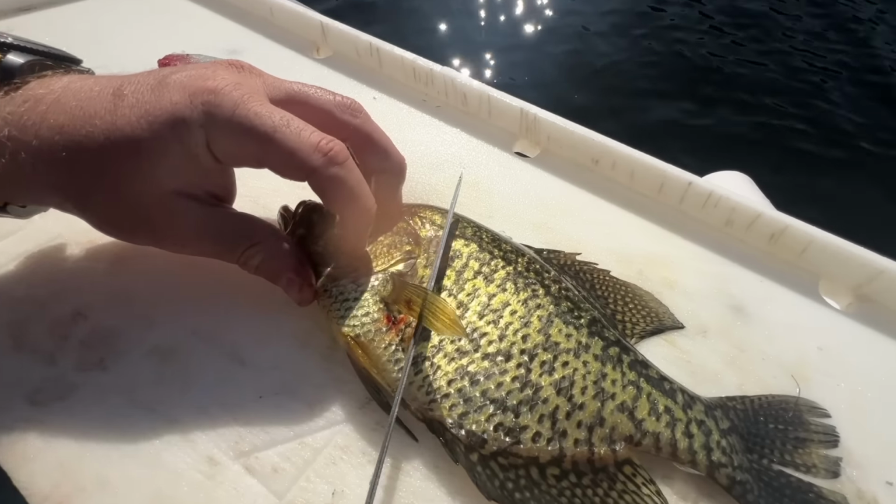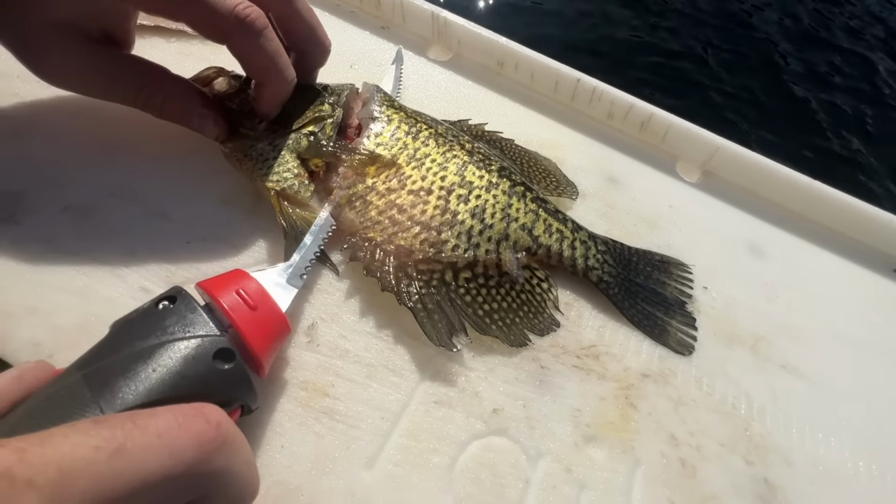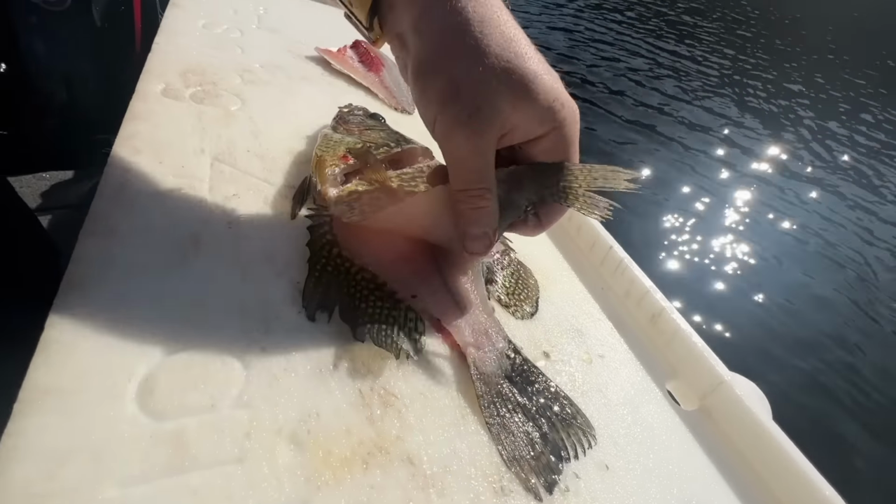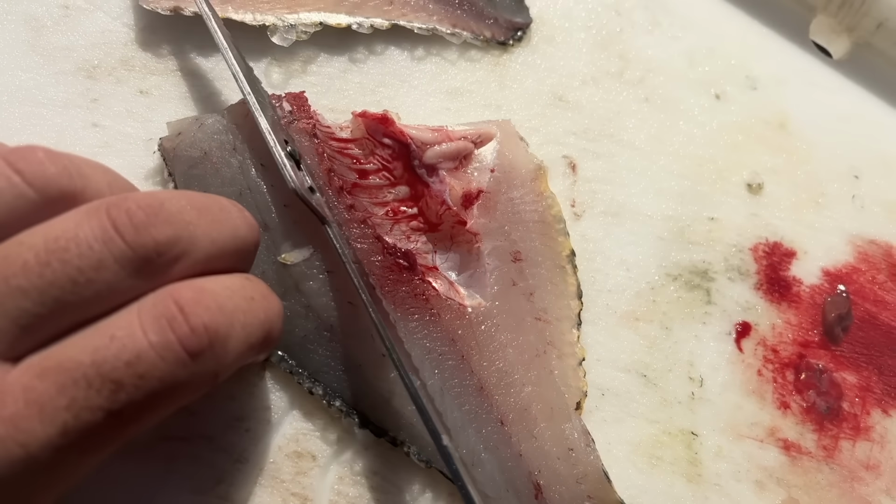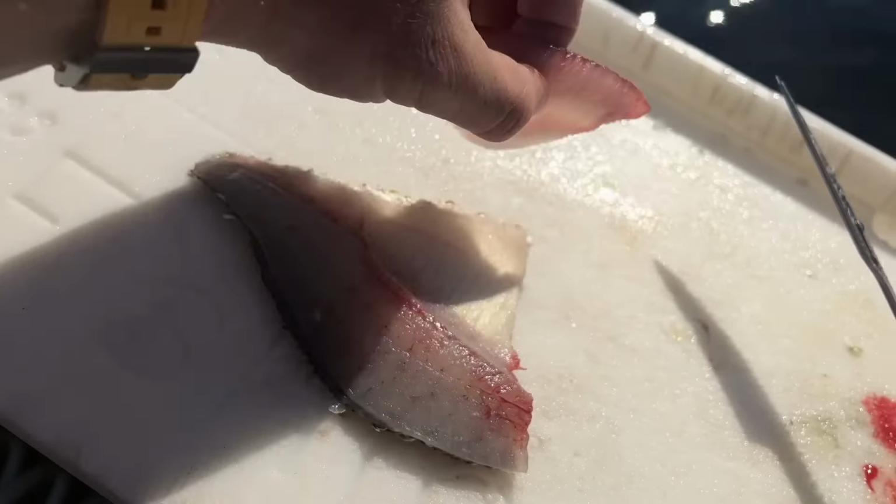Flip it, straight down, cut. Look at that. Take the ribs out like so, start at the top. Go right behind them and then just scoop them out. Let your knife do all the work.